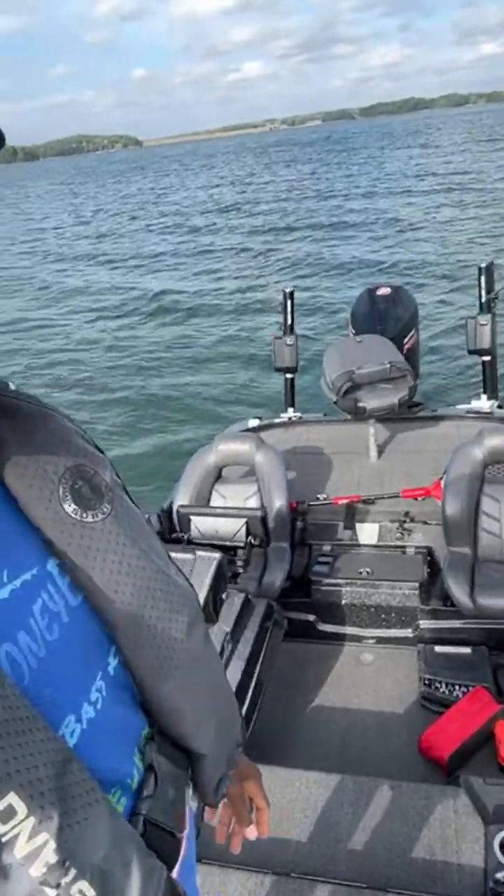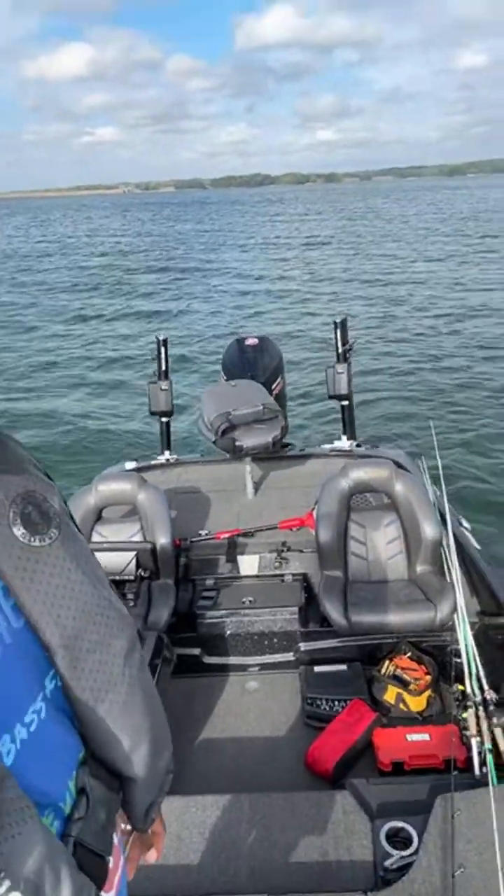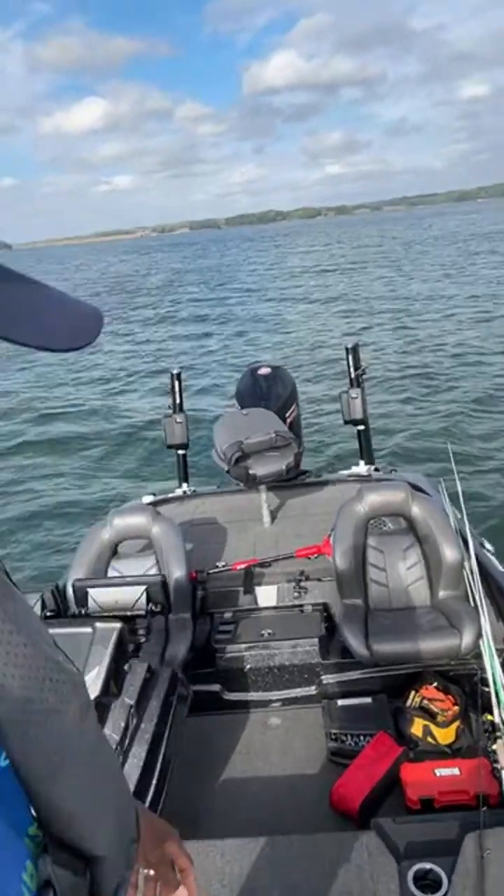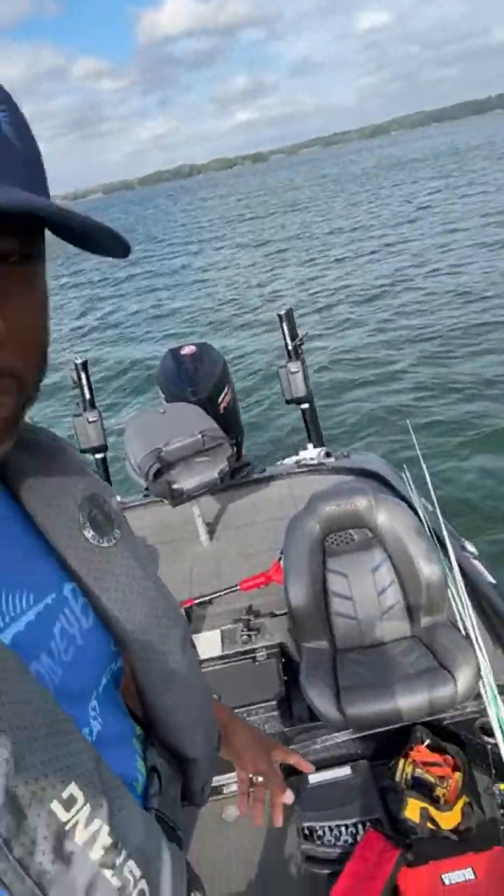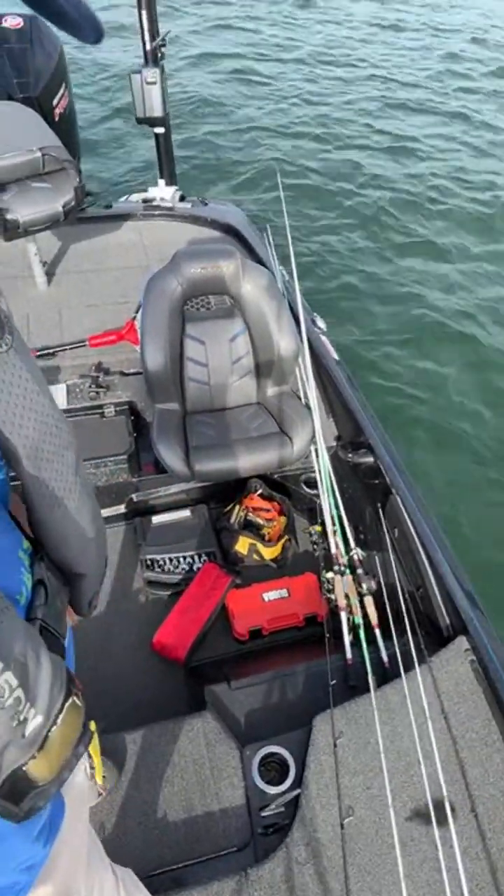I am out here. Some of you guys were asking me about the boat that I'm on. I am on a Nitro Z20. See it right there, Nitro Z20. I have a 250 horsepower Mercury on the back. And because I just recently made some changes with the setup on the boat, I just brought some tools. And I kept my tools with me for now, just in case I need those while I'm out here just getting everything aligned and set up properly.